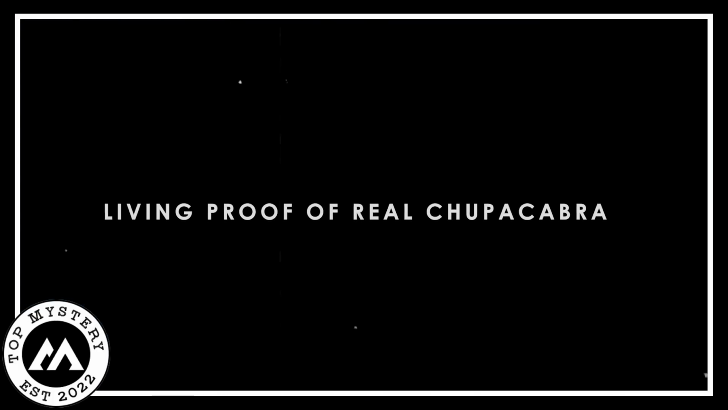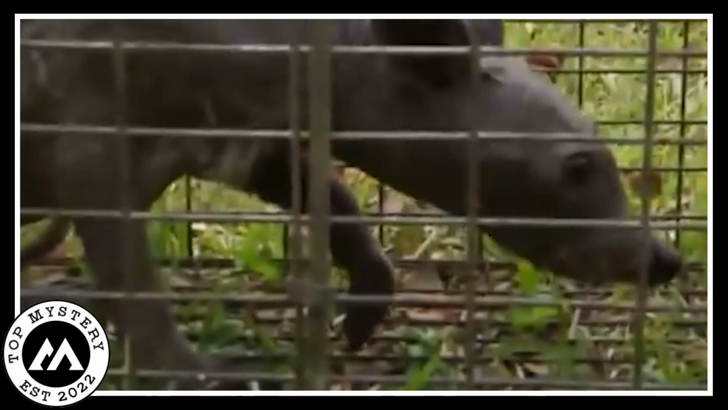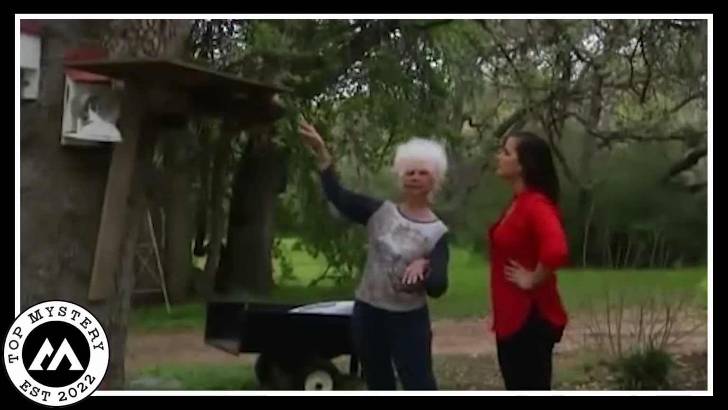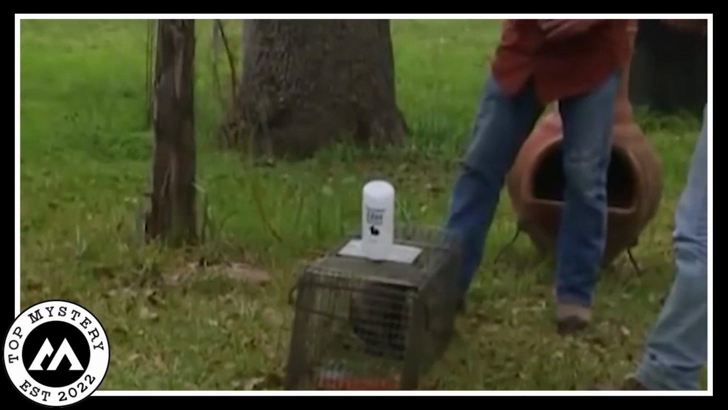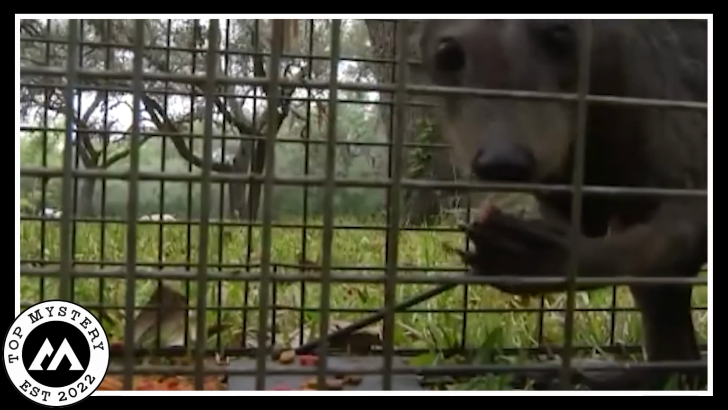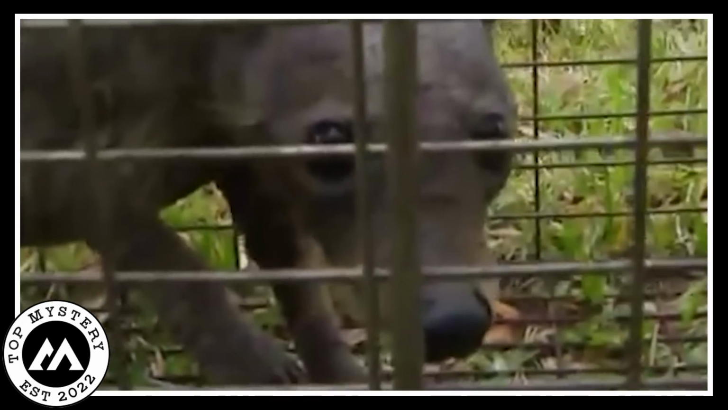Living proof of real chupacabra. There is solid proof of a real chupacabra, an unusual animal in a jungle. People have witnessed it personally. It is not like other animals. It's a tiny creature with huge red eyes, sharp teeth, and strange coatings on its body. It emerges at night and feeds on the blood of other animals. Scientists are researching it in order to understand more about this strange species.